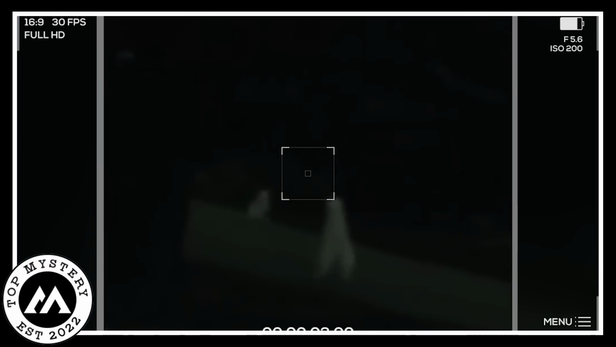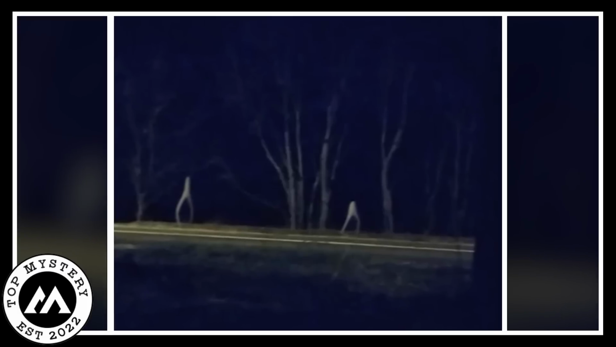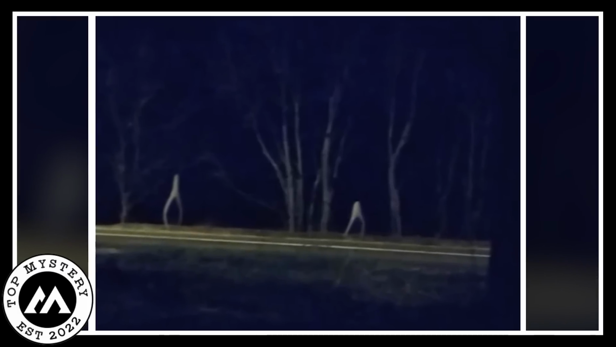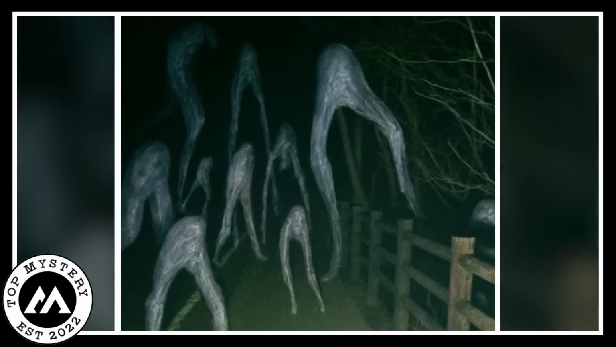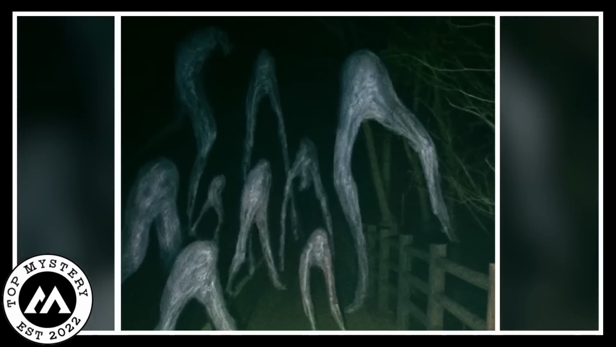The entire scene captured on the trail cam sent shivers down the spine. It's the kind of video that makes you question what is out there in the night when we're all snug in our beds. The inexplicable appearance of this figure leaves us wondering about the strange and unknown things that might be happening when the world sleeps.